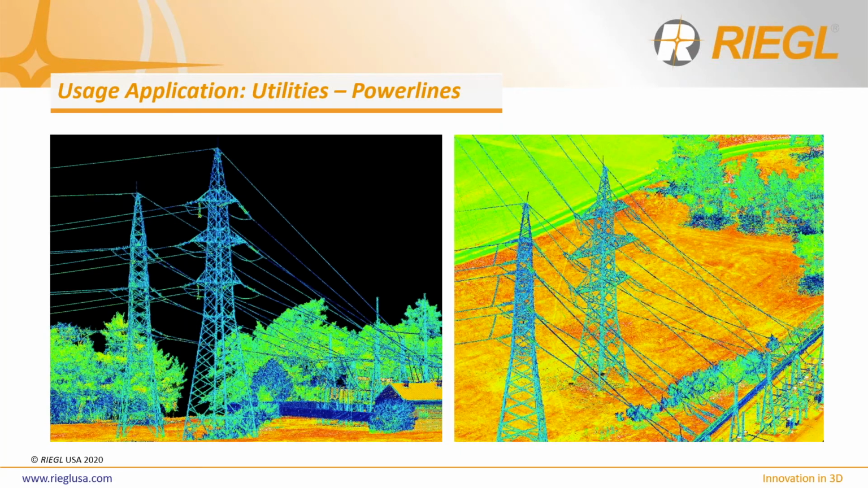Here we can view data screenshots of the RiCOPTER and VUX240 with APX20 IMU of power lines and transmission towers near RIEGL's manufacturing facilities in Horn, Austria. The view we are looking at now is a reflectance view type in RIEGL's data processing software, RiPROCESS. The images you see now were captured by the RiCOPTER flying at 100 meters AGL and at ground speeds of 8 meters per second, with the scanner's pulse repetition rate set to 1.8 megahertz. This data was also impressively captured in only one flight pass.